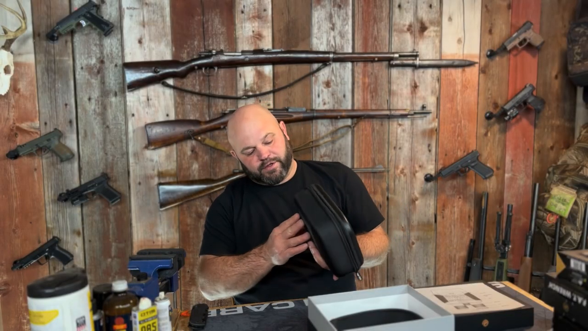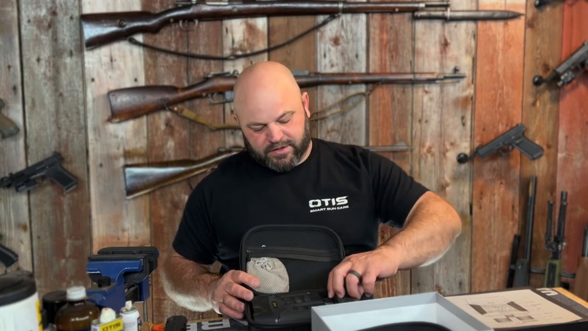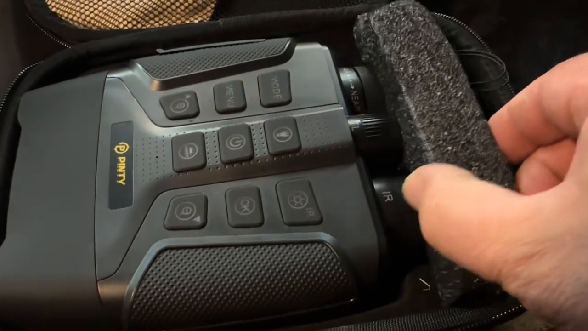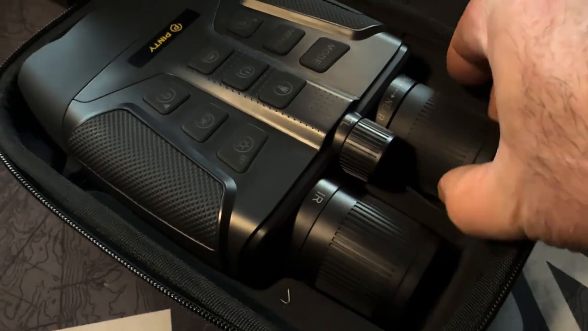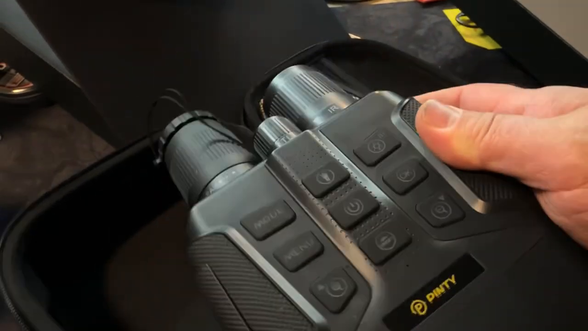So a little thought went into the design of that, and it's got a nice soft textured bottom of the case. I am really into stuff that has a thought put into it, and this evidently does. Small piece of foam here on top to protect your binoculars, your goggles, from bouncing around inside the case during transportation. Really shouldn't need them beyond that, but I probably will keep it in there.